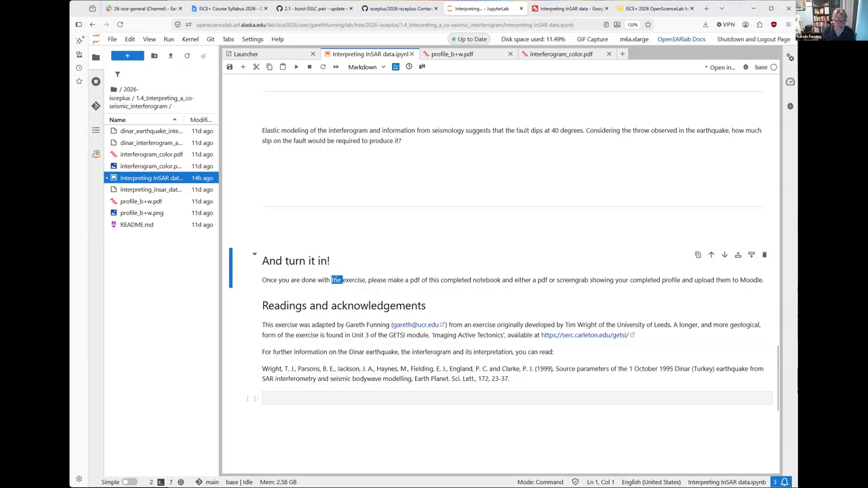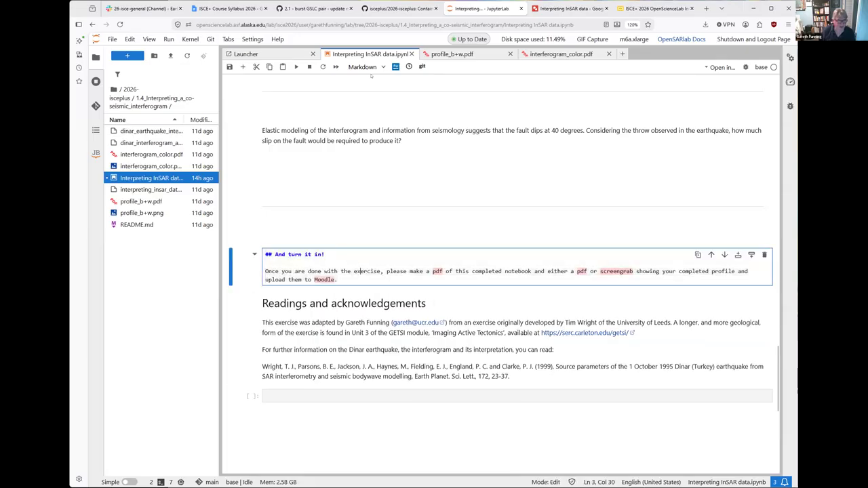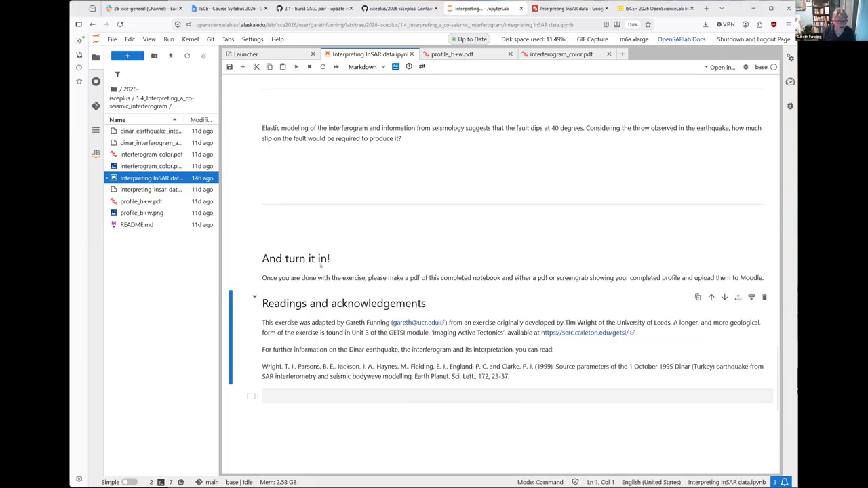And just to say, for the homework which is associated with this, please make a PDF of this completed notebook, and also a PDF or screen grab of your completed profile, and upload them to Moodle so that we can look at them. And hopefully you've internalized some of the advice that we have given you here in what to do with all that.